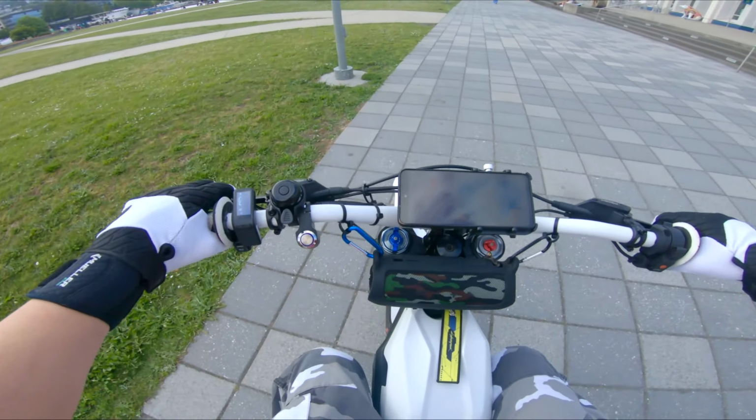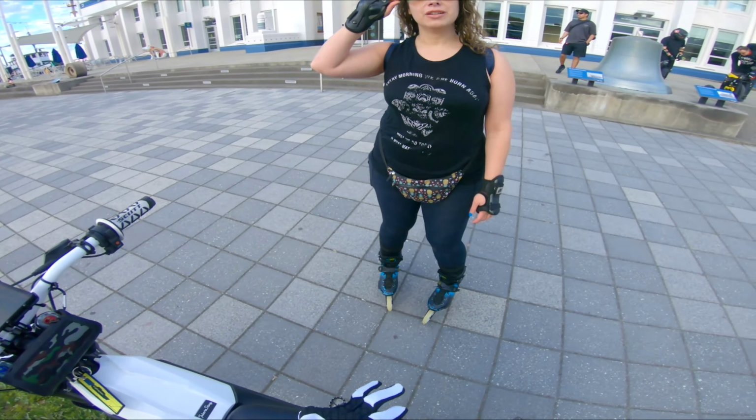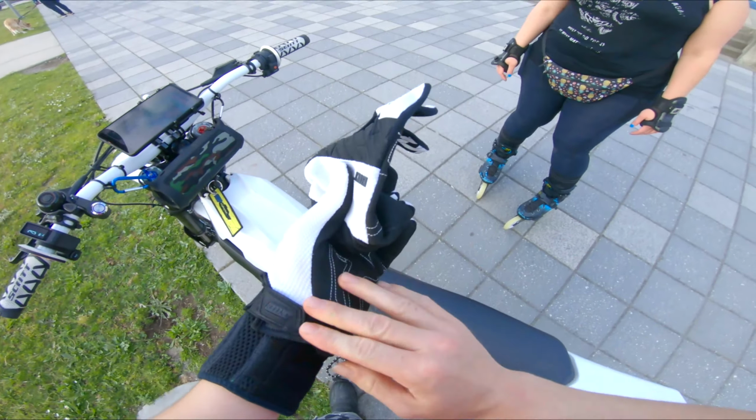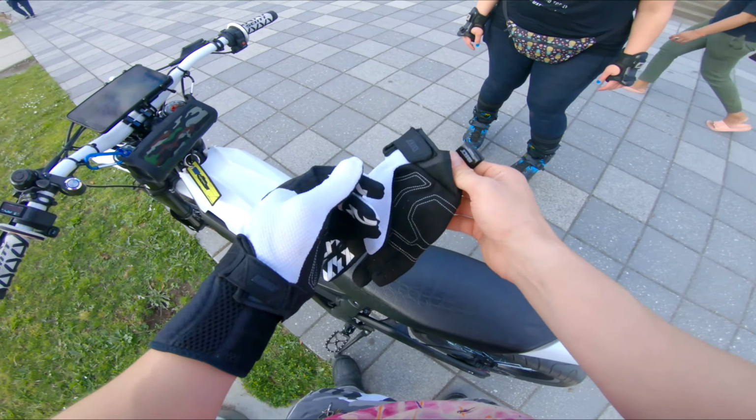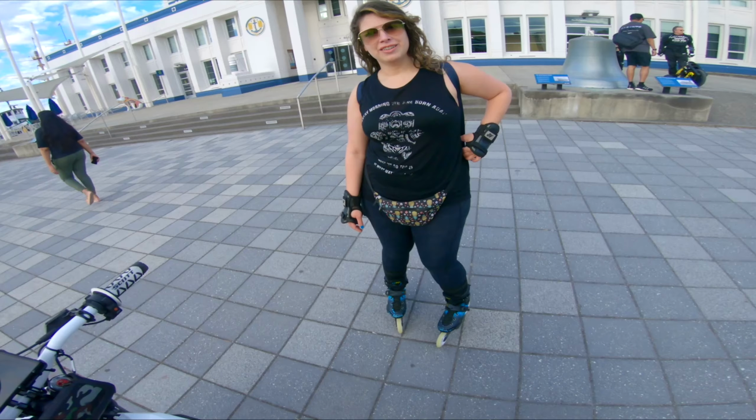Wow, that was way better than I expected. Holy shit. How fast does this go? Like 55 miles an hour? 55? Yeah. That's not too bad. But it's not highway safe then. I mean, you can make them road legal, but the way this one is, it's not.